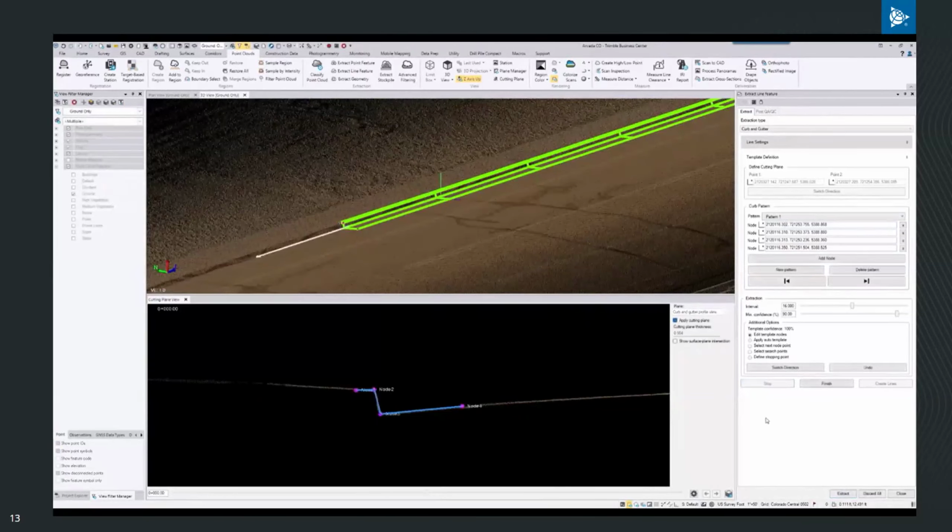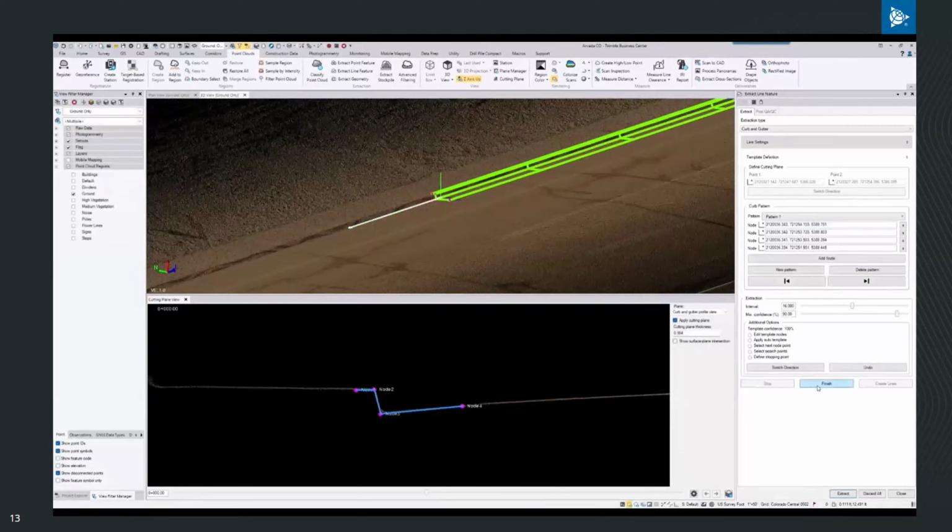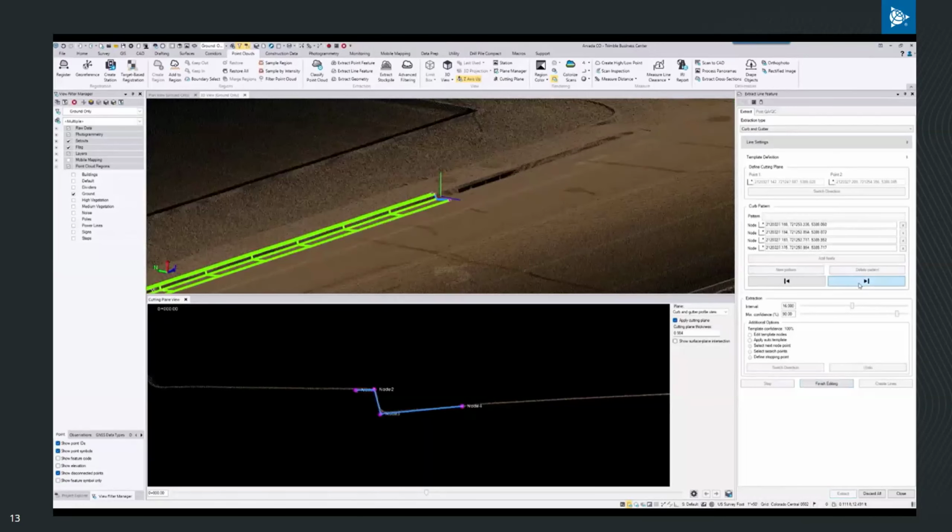So I'll go ahead and just pause here and go over this other great feature. While you're in the middle of extracting, you can step through your segments using the forward and backward arrows. And then I can move right back to my starting point, for example. So I'll click this arrow here, back to my original starting point, and I can make some edits here. Say I need to adjust a node, say tweaking the back of the curb, I can move it around, edit the line before it's ever finalized.